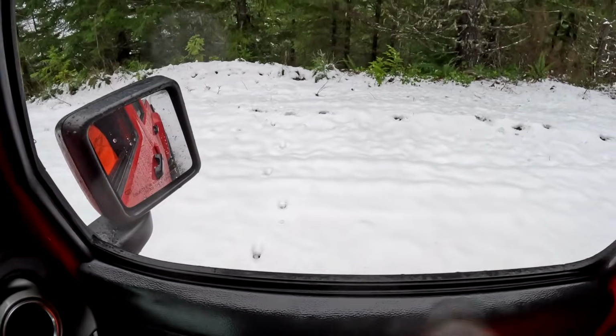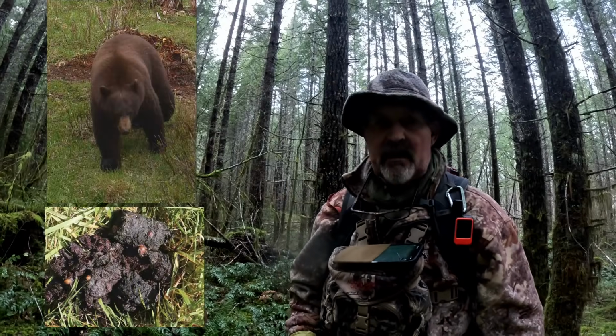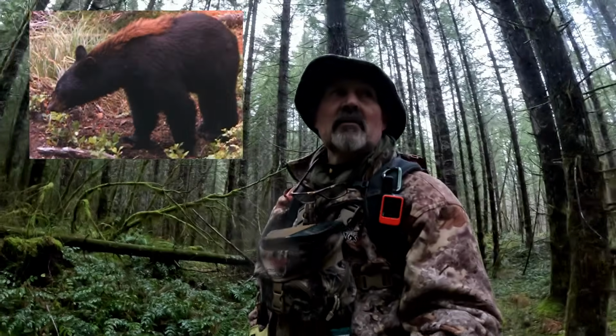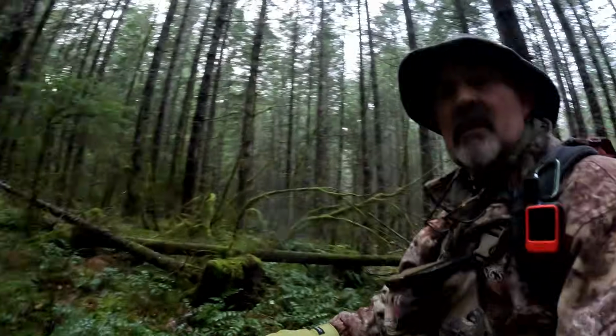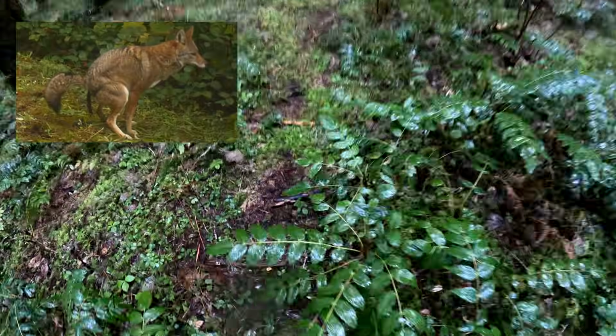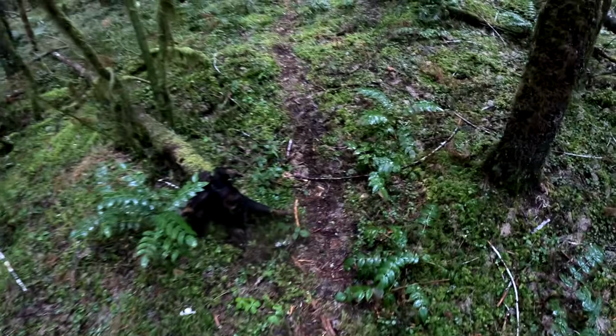Bear is seasonal, and bear scat is large. It's very often full of berries, lots of berries, but it also has hair in it at times. Coyote is twisted rope-like, and it is similar to dog poop, except it's all kind of tied together with the fur.